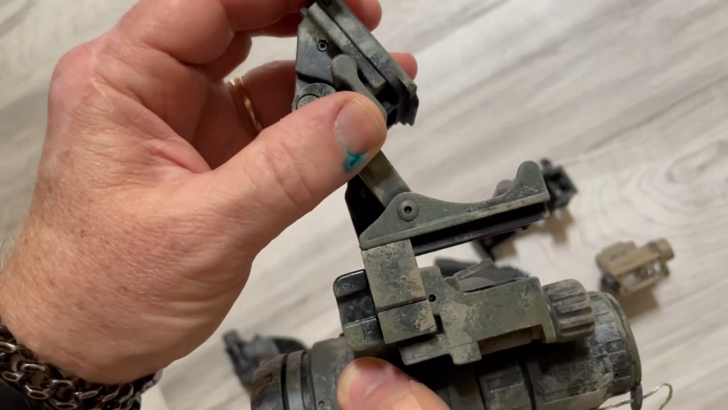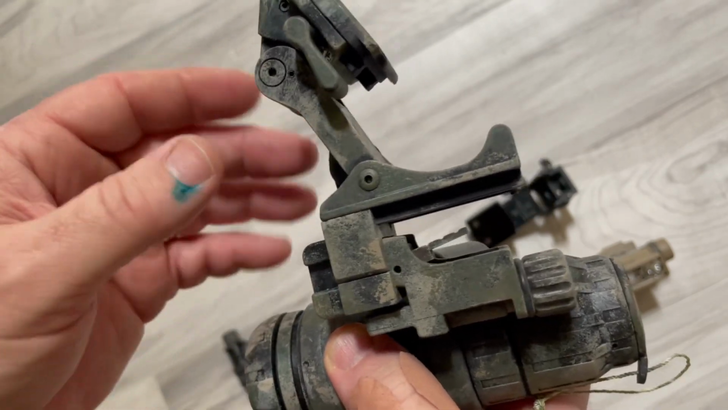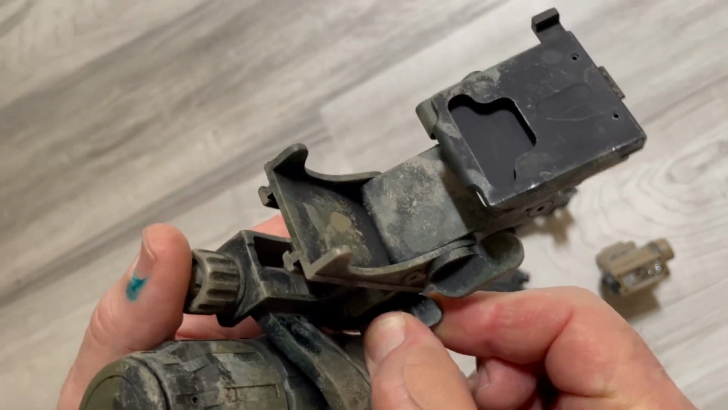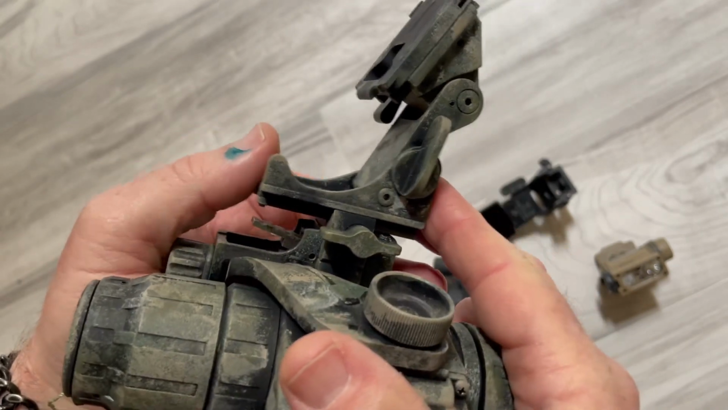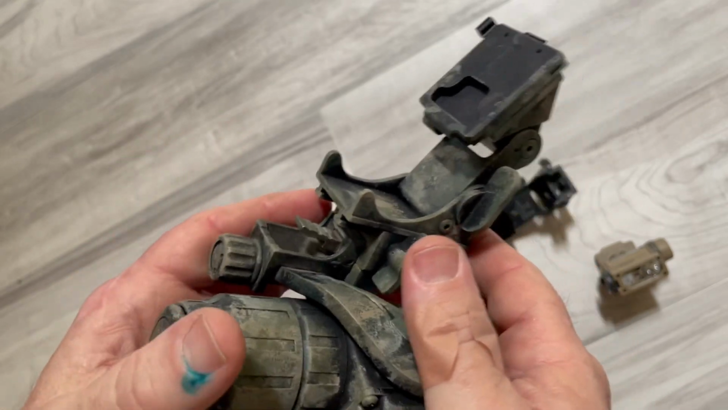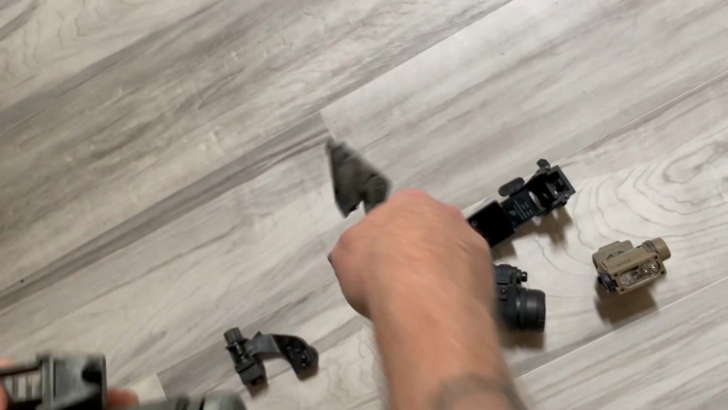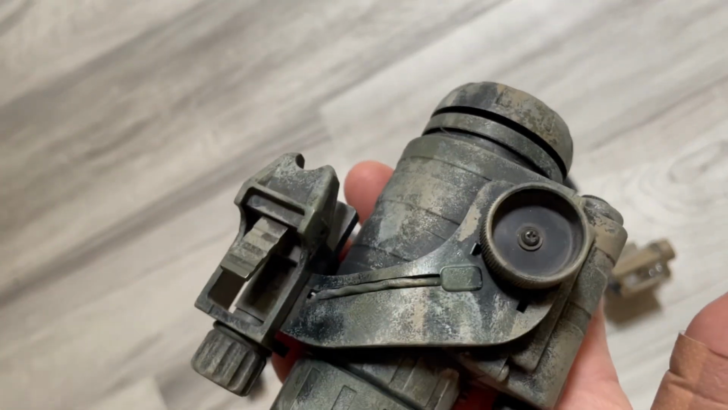It's not like the new, was it a G24 Suite? Can't afford that though, it's really expensive. So you gotta undo this guy to get this to slide back and forth, right? And it kind of works opposite of what I would think it would be. So it's kind of a pain. Other than that, you have again, that's an actual military mount.